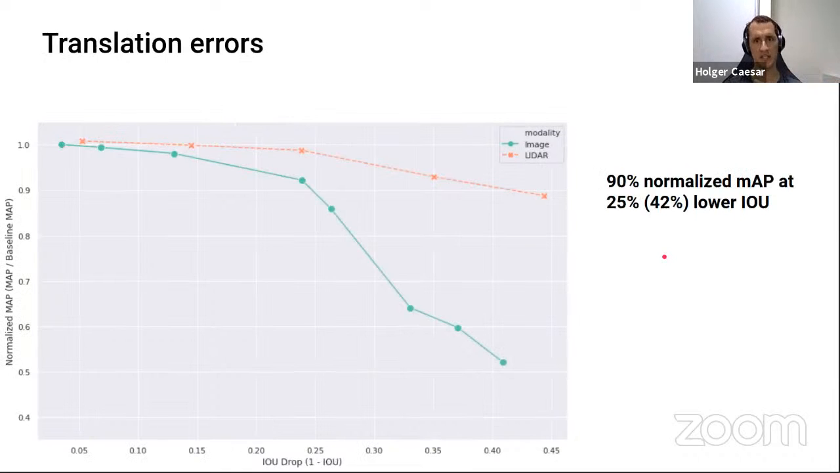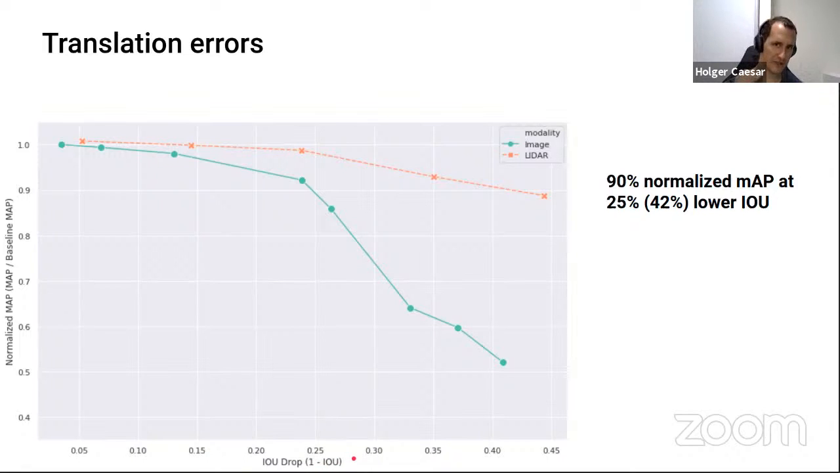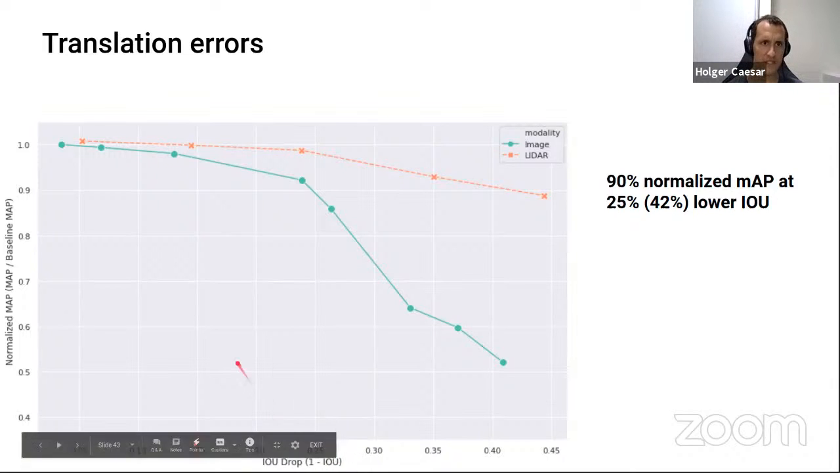The next is translation errors. This looks a bit different because the image-based detector is much more error-prone here. We see the IOU drop on the x-axis, so the reduction in intersection over union, which is kind of the tightness of the box fit. And we see again in the beginning, the translation errors have very little impact.